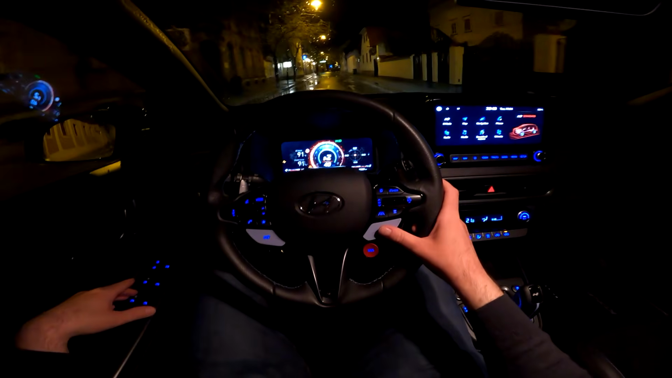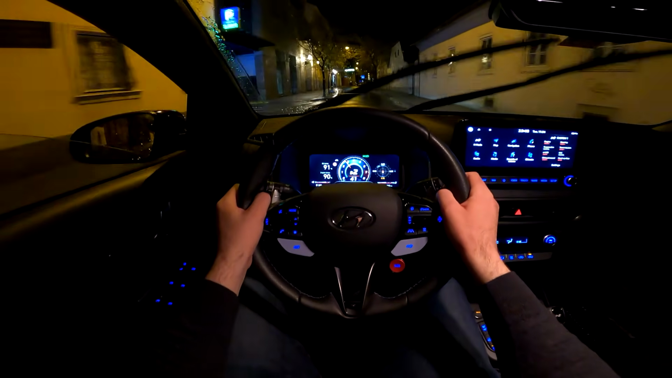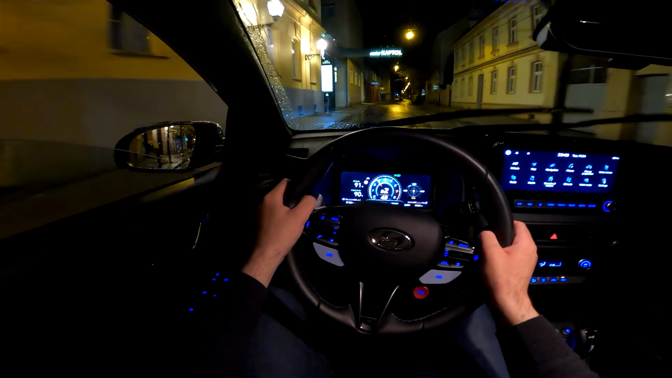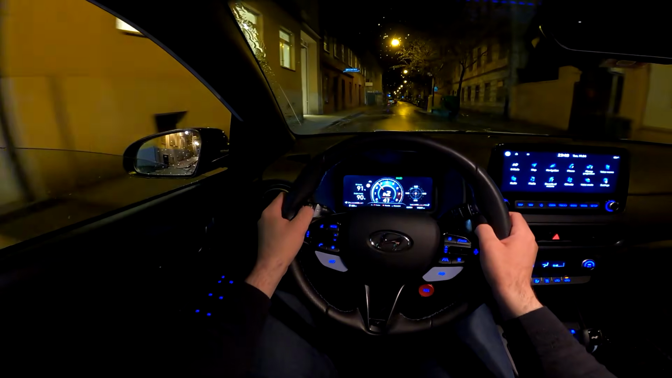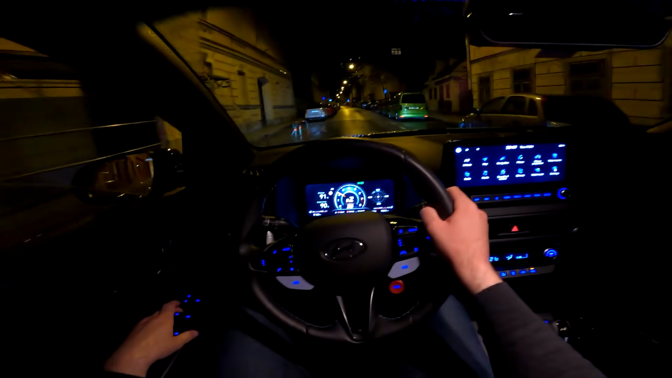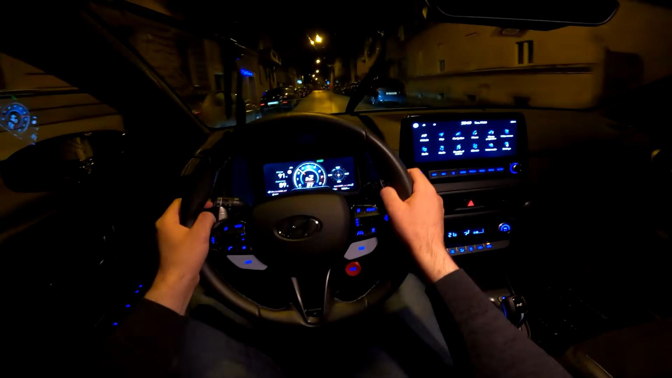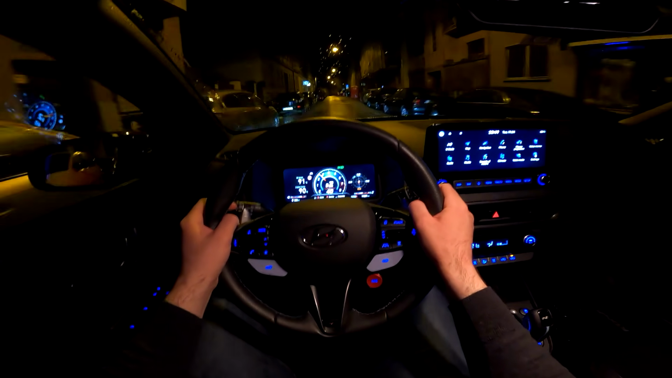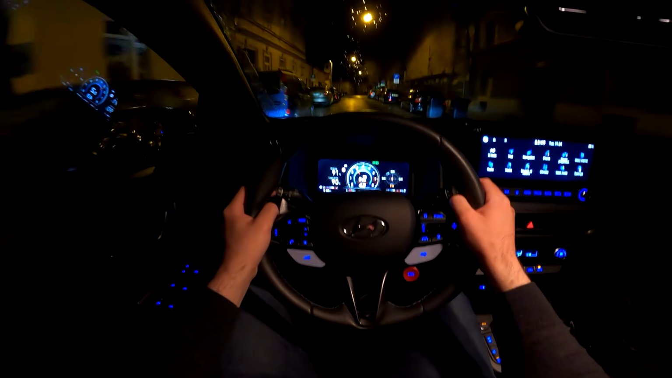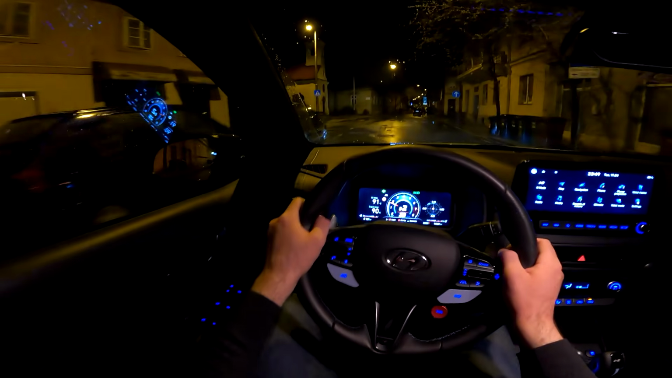And obviously I need the N mode here. Wow. And I really hope that the camera is catching the pops and bangs. Always puts a smile on your face.